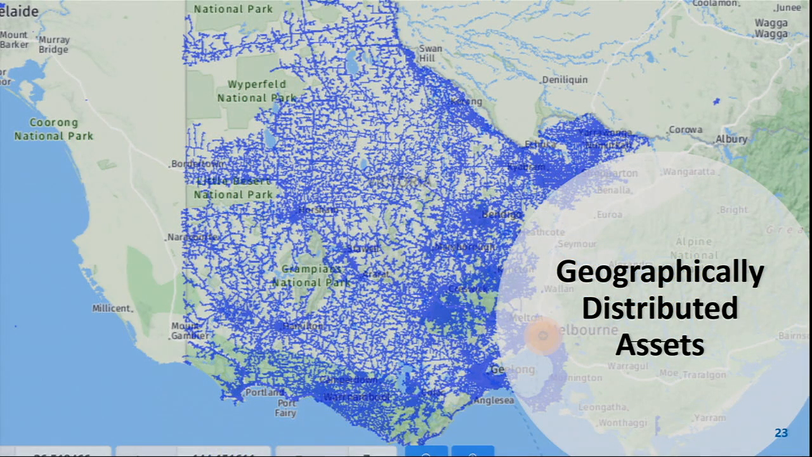We've also got customers that manage geographically distributed assets. In this case, one of our largest customers in Australia is a utility down the other side of the border. That's an aerial representation of their entire transmission and distribution network. So it's something like 40,000 square miles.